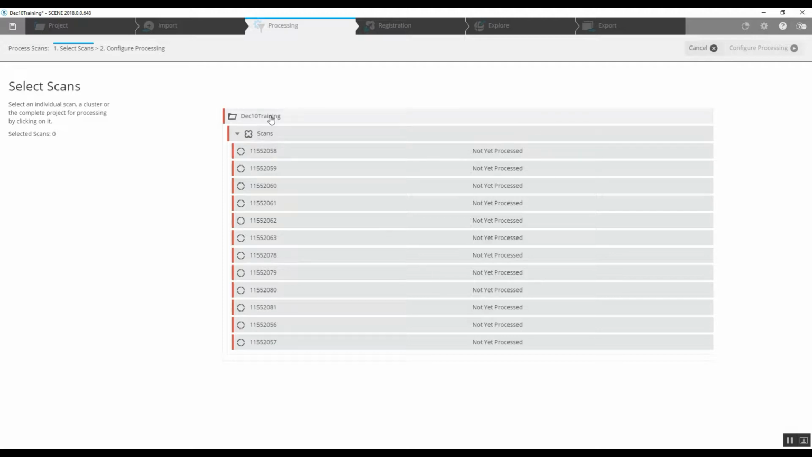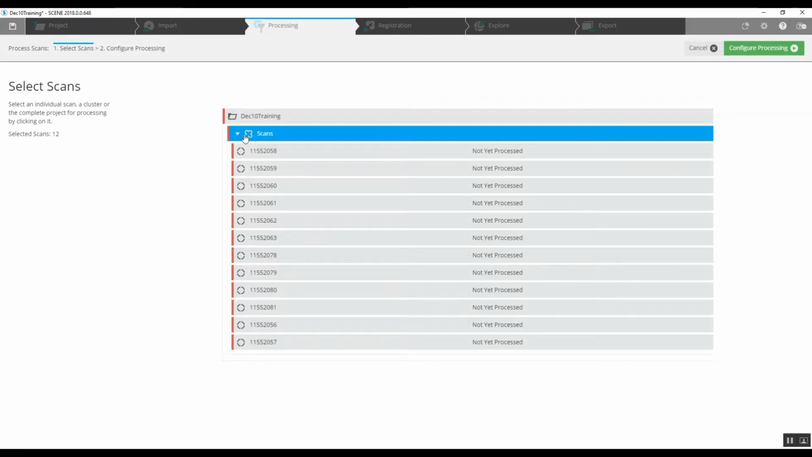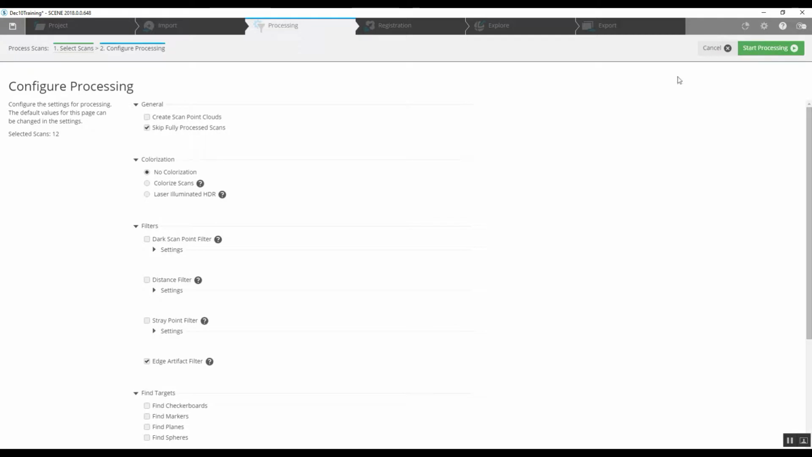We can choose one of these top folder heads here, or cluster heads. Either of these is going to include all the scans listed below. And go to the upper right hand corner, configure processing. Creating scan point clouds, we do not want to have a check mark on here.